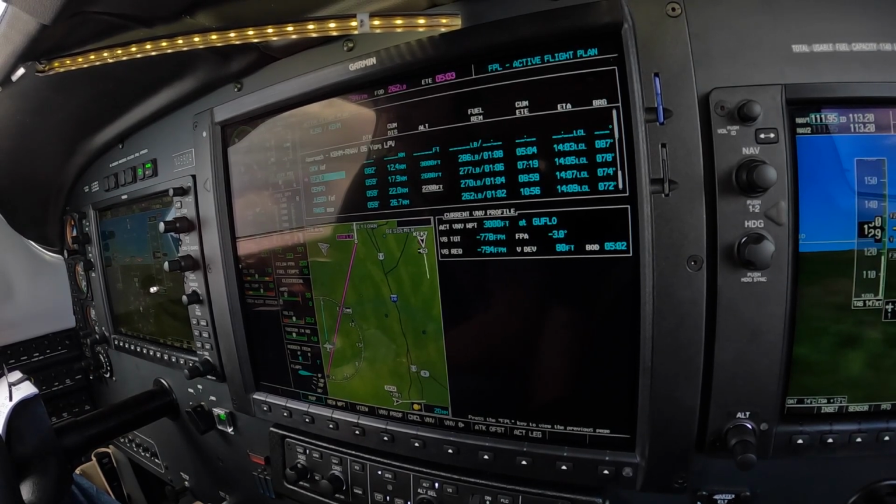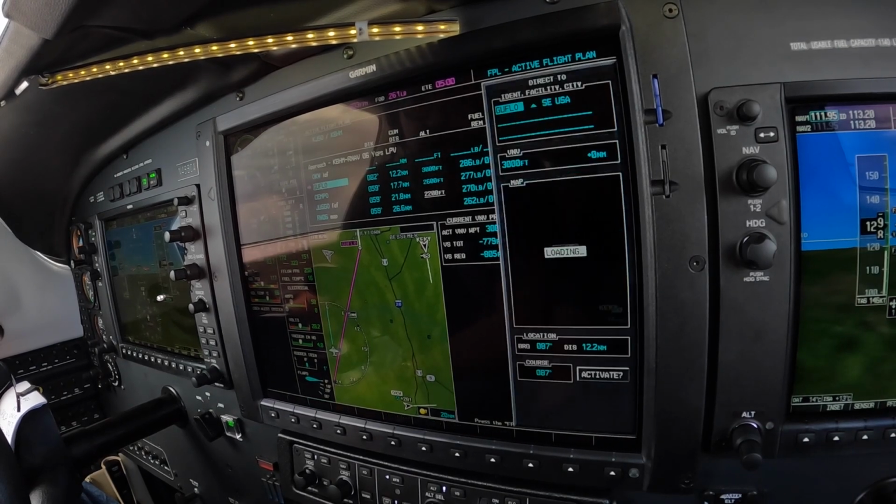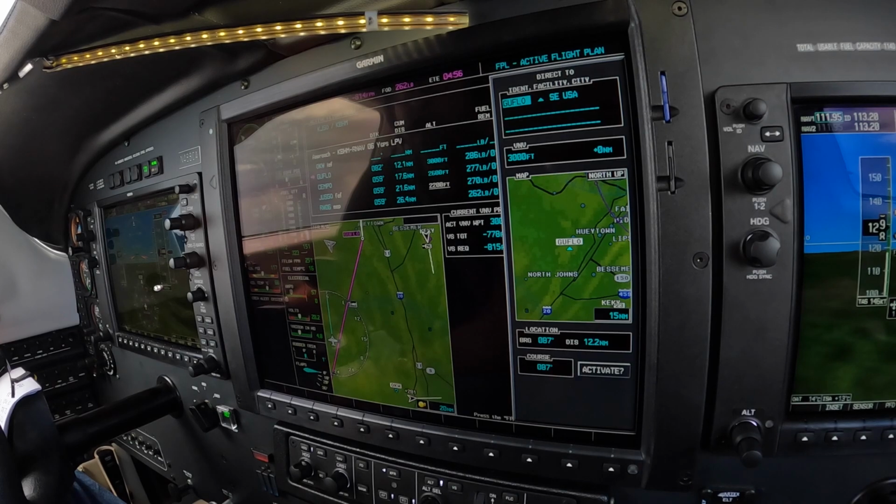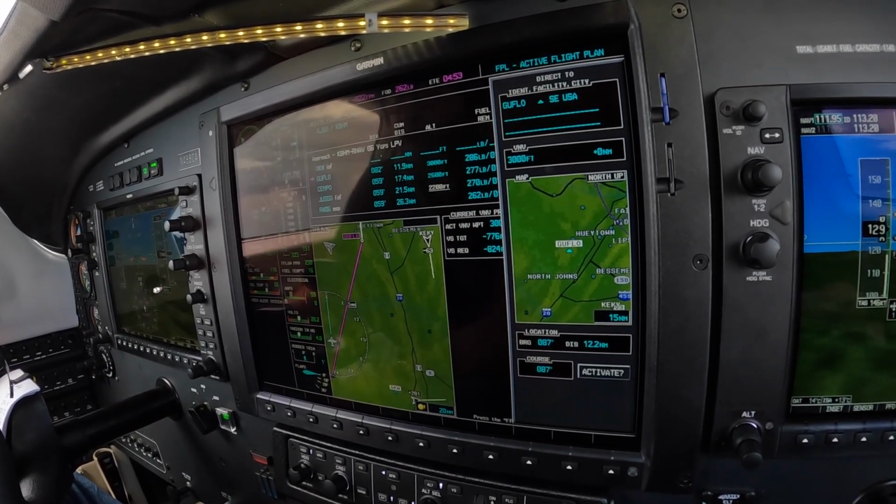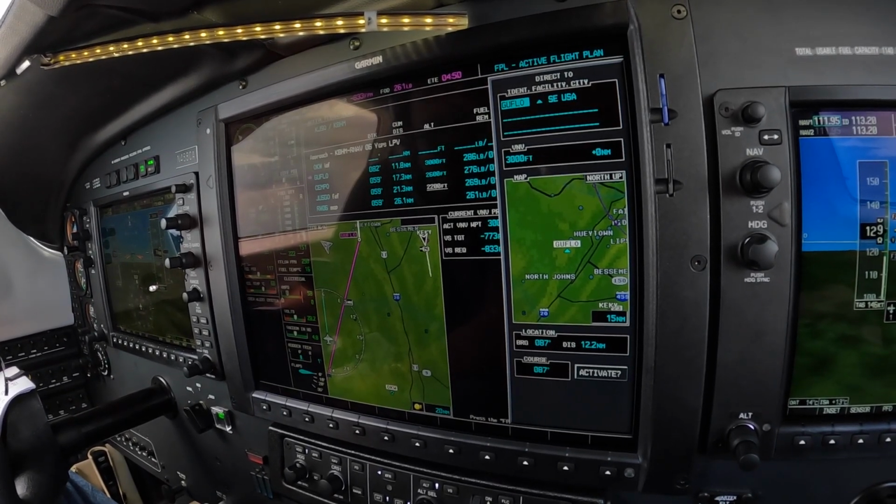Approach, 8 Charlie Alpha, clear of the weather, ready to rejoin. 8 Charlie Alpha, roger. Continue present heading. I'm going to have you vectored for sequence to runway 6. Continue this heading for 8 Charlie Alpha. 6021 heavy, descend, maintain 4,000.